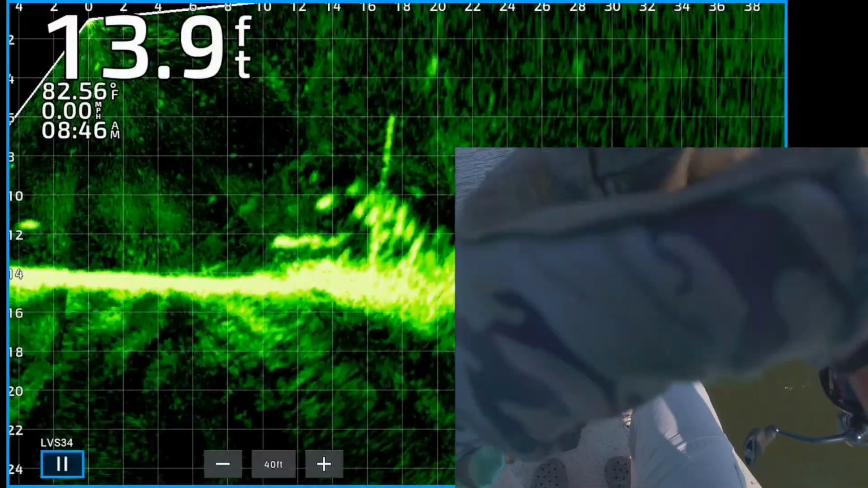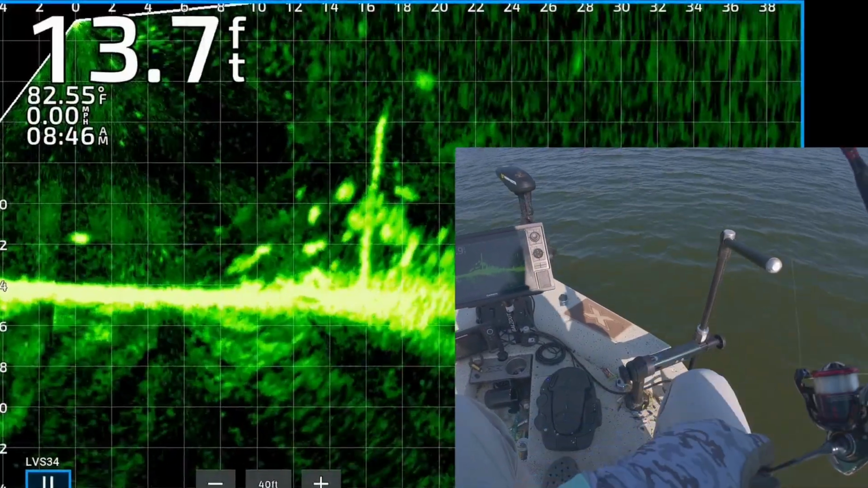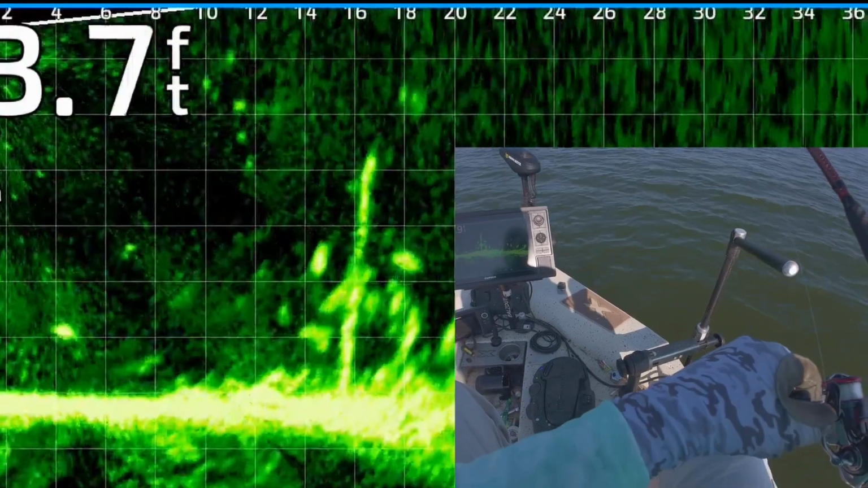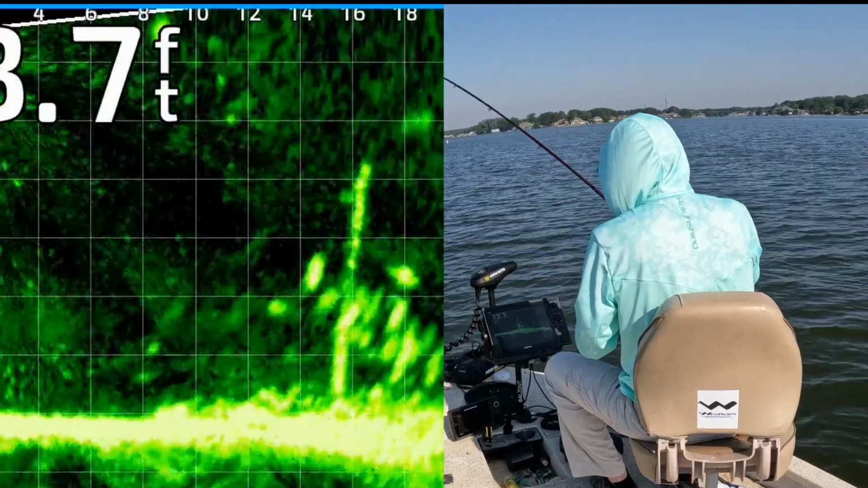Okay, I'm still on that same tree. There's a bunch of fish around it. There's my jig and weight dropping down. You kind of lose sight of the jig. I didn't have the transducer lined up, but one of them's about to eat it now. There, just to the left of that tree.